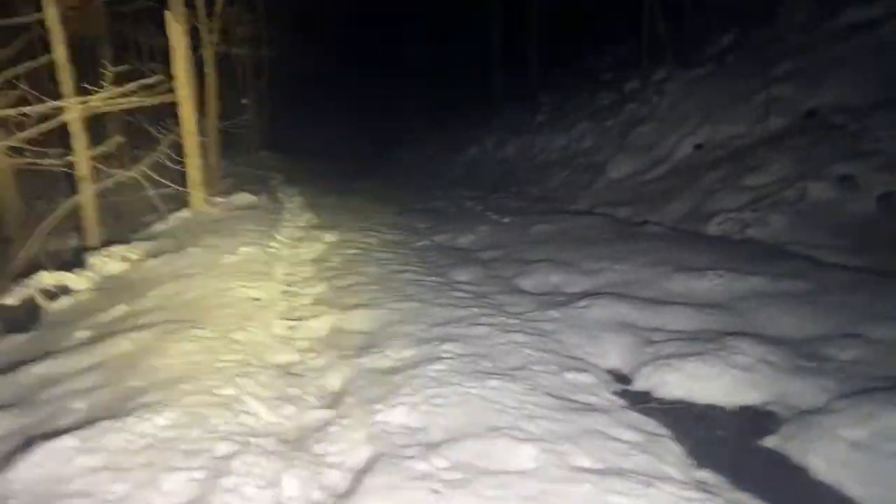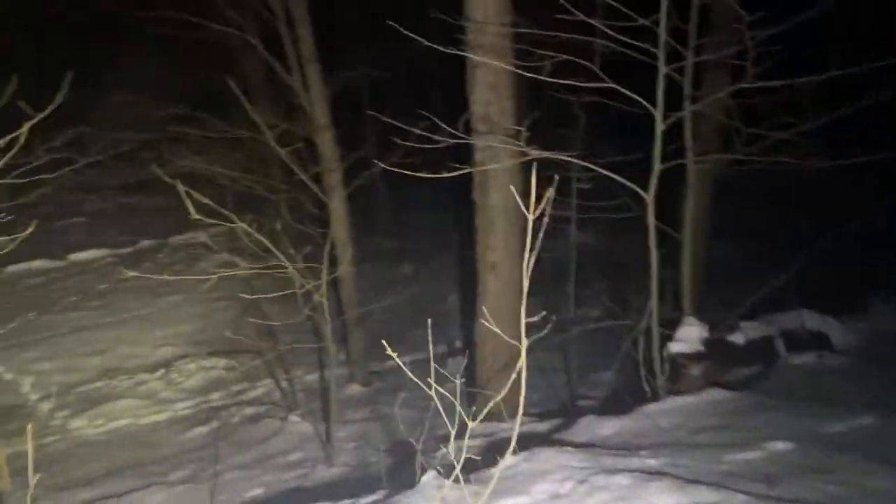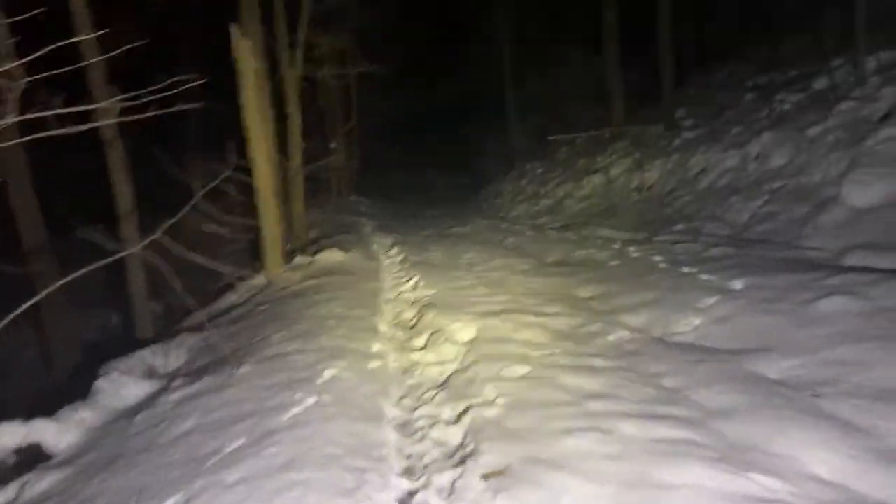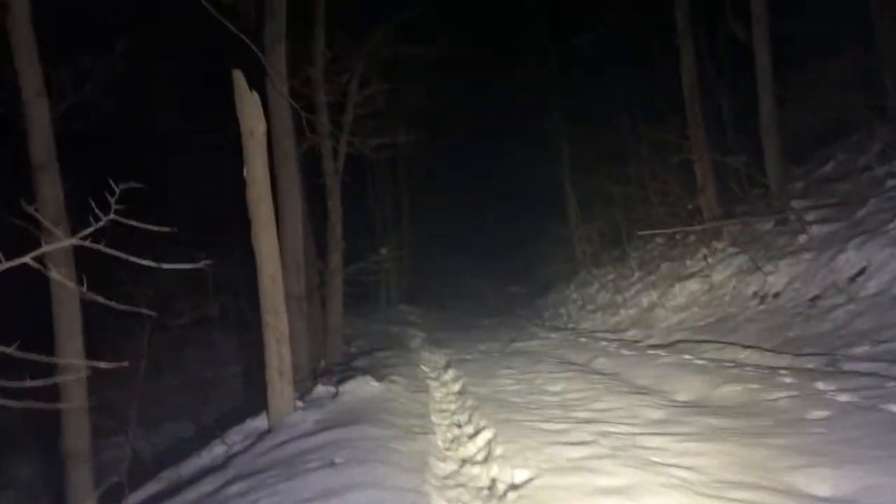I see this has got to be from bow hunters, which they have to do their hunt in the daytime. They're long gone now. This is more deer track. So the deer do come right up out here onto the road.